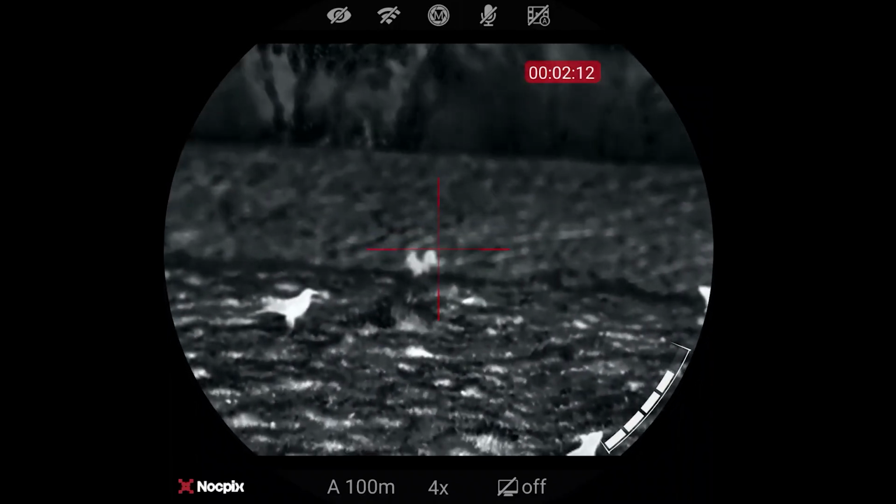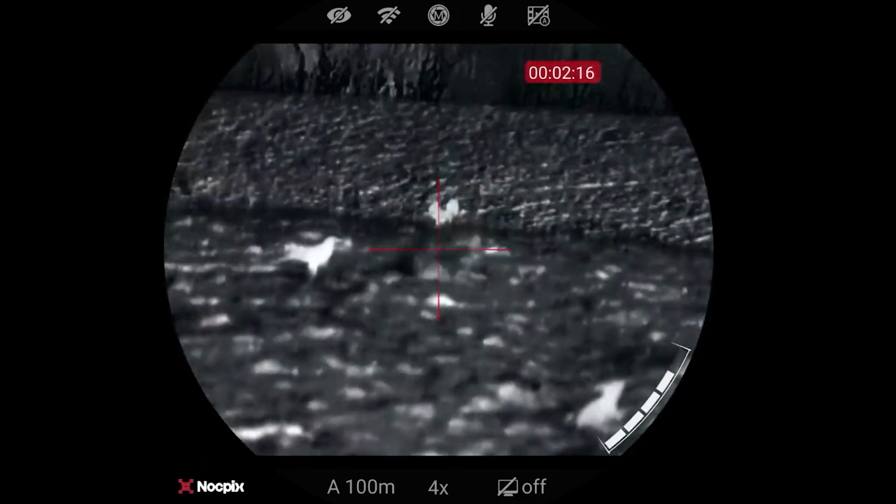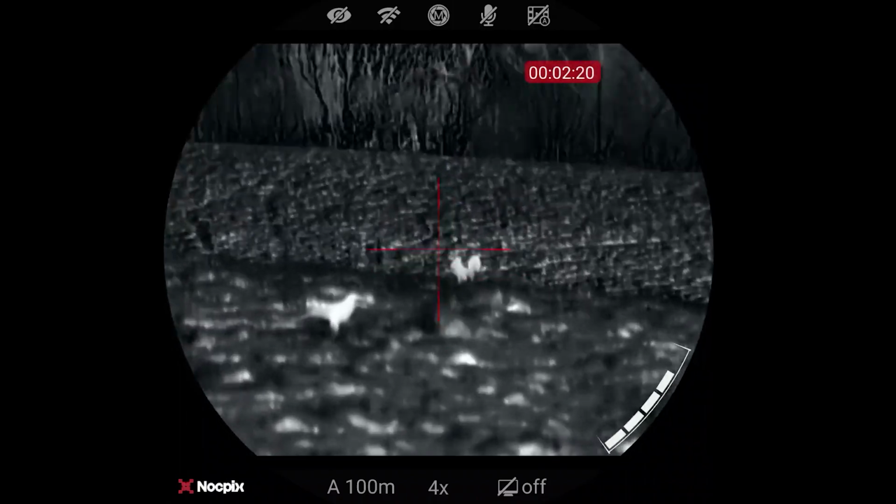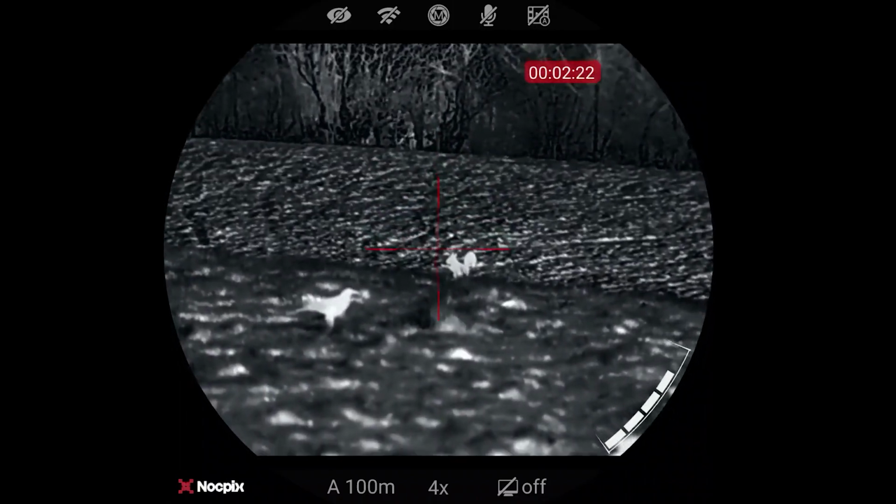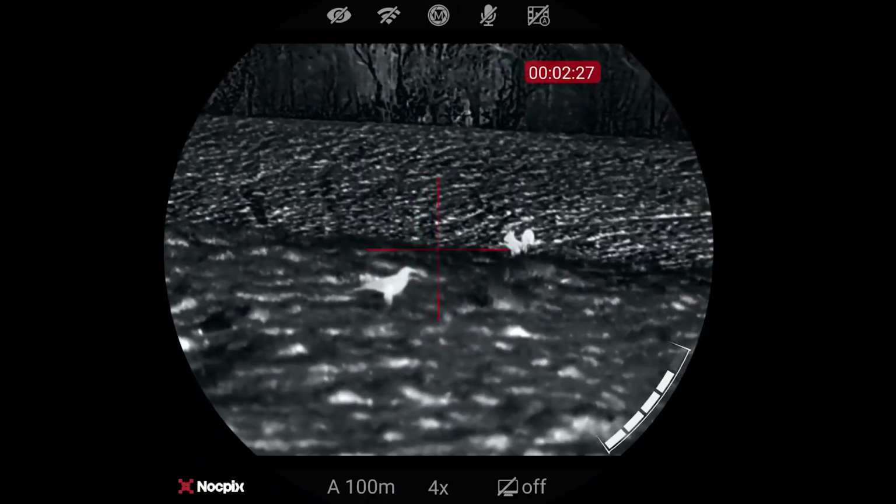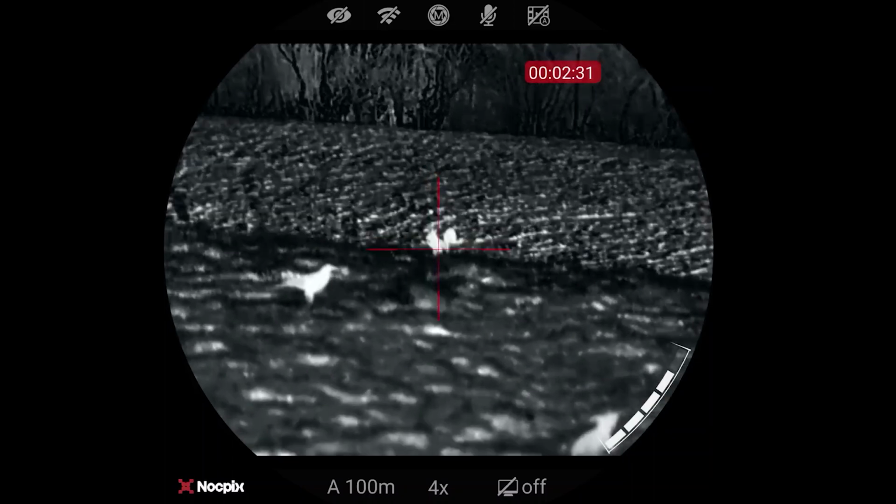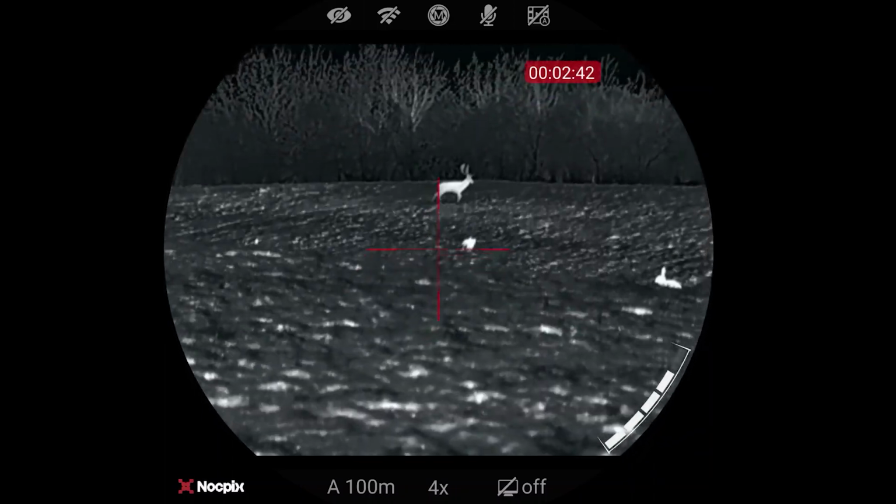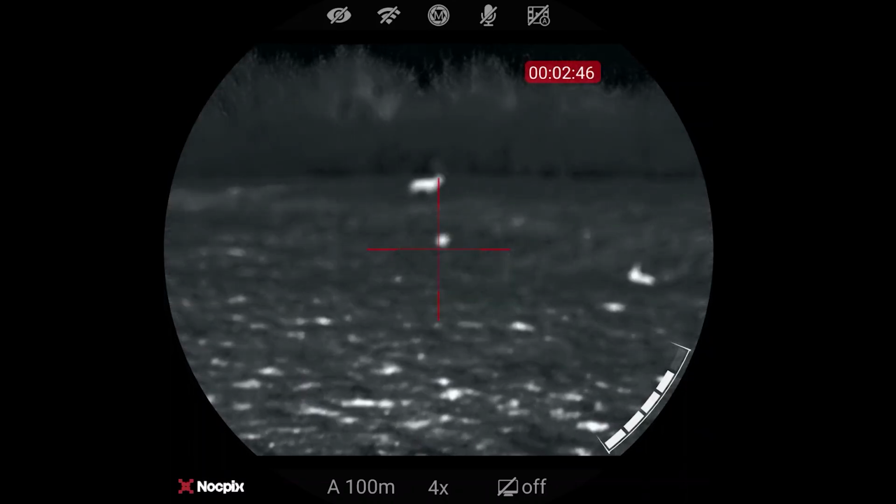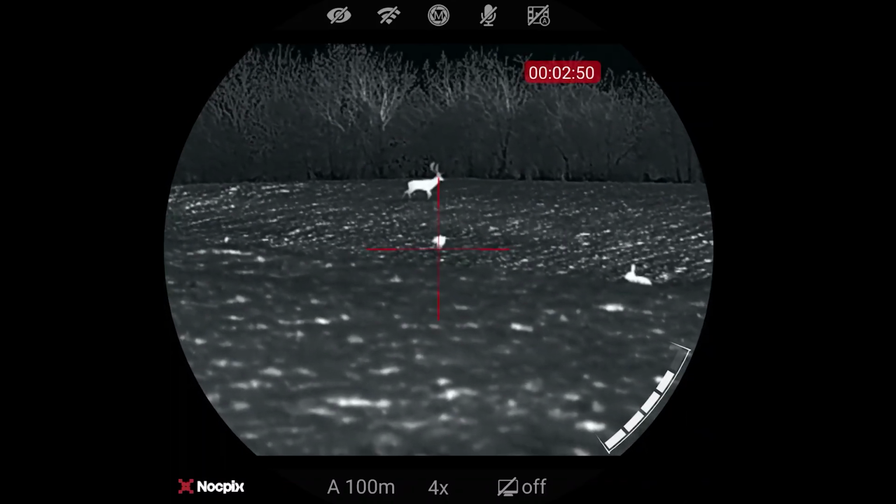Now you will notice that Nocpix process their imagery differently to, let's say, the likes of Hikmicro. Again, I don't think this is a right or wrong answer. I think this is just what you prefer. I have seen this almost muddy the image with the amount of detail it can add. But here, you can see our squirrel there. Here's our mid-range fox there. Just get him nice and in focus. And we'll zoom in.